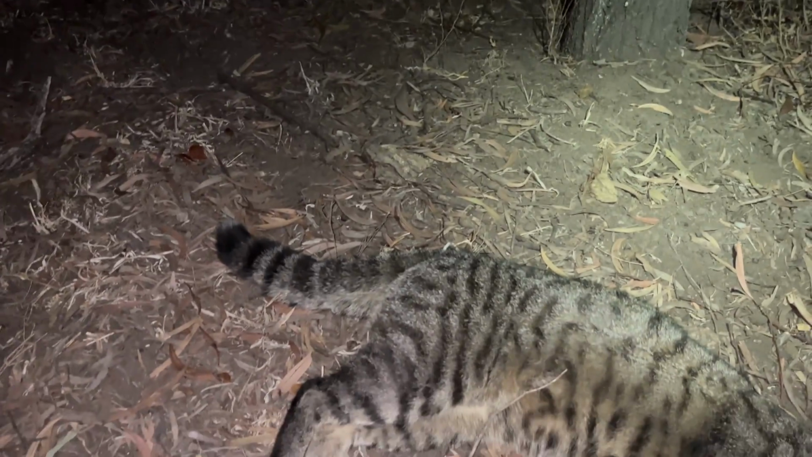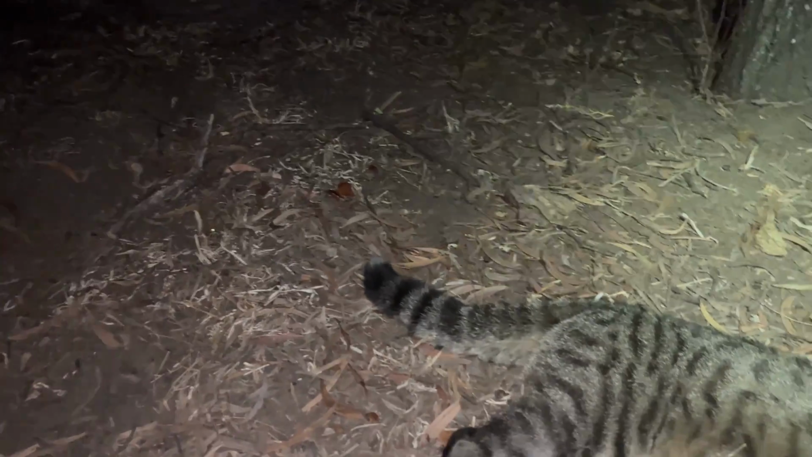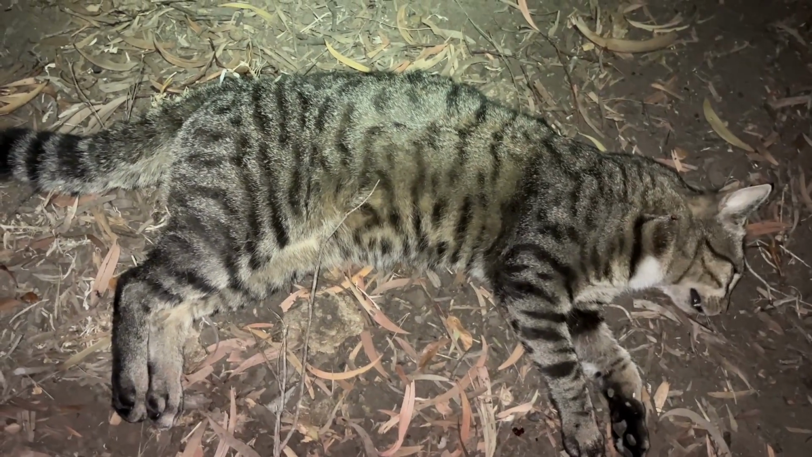And he still can't beat a torch. I would never have even picked him up with a thermal and thought it was any animal down there. It was 400 metres away. I would have thought it was just a rock. But I just shone the spotlight around, the Haylite Javelot Turbo, and just one little flash and green eyes straight up. Look at that. He's a big mongrel thing.